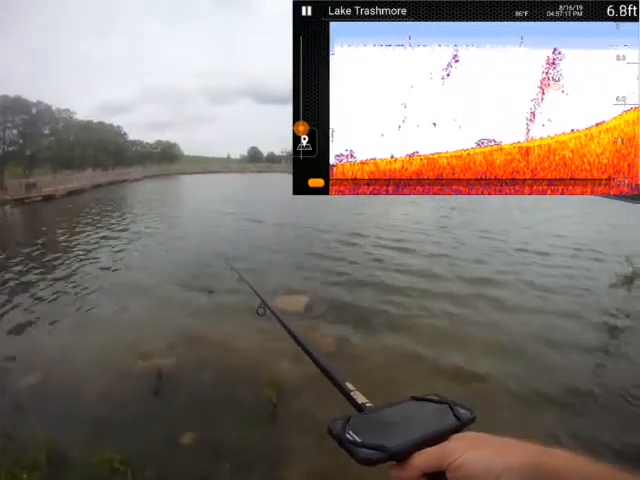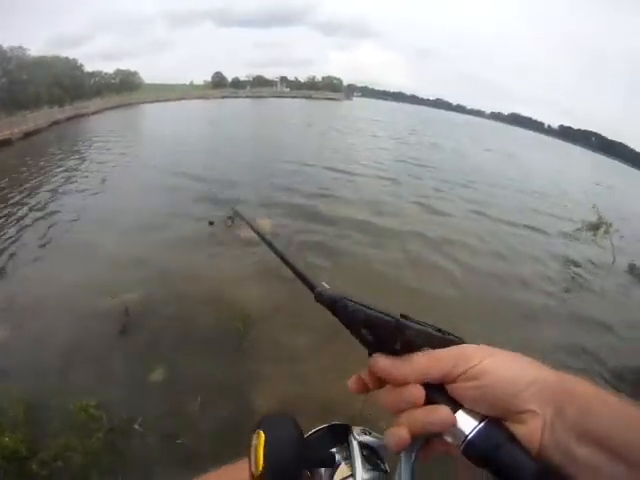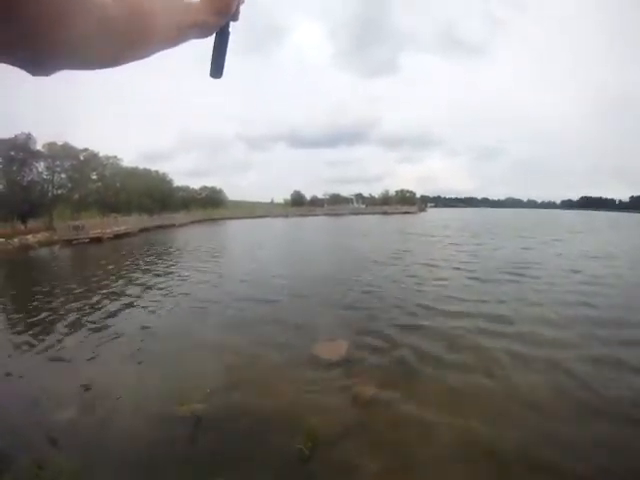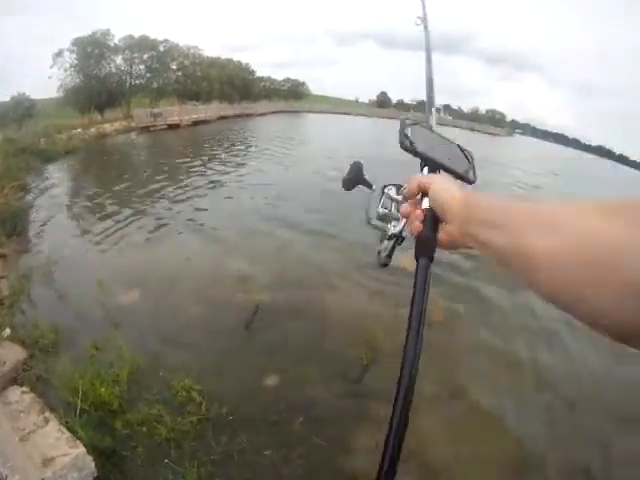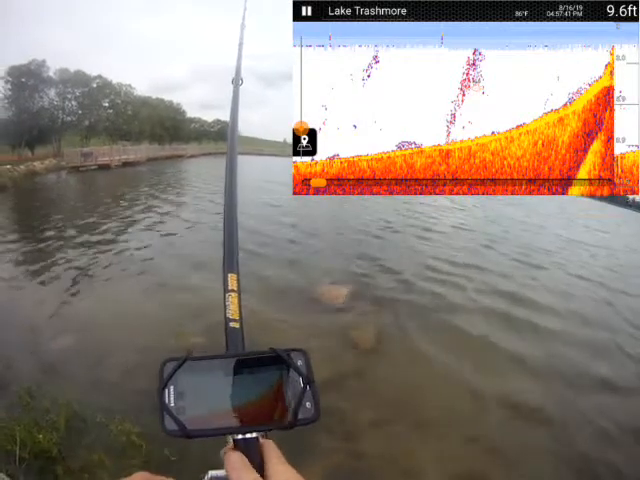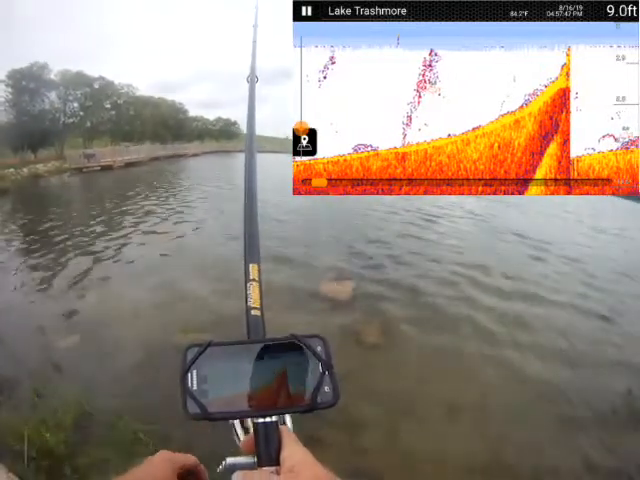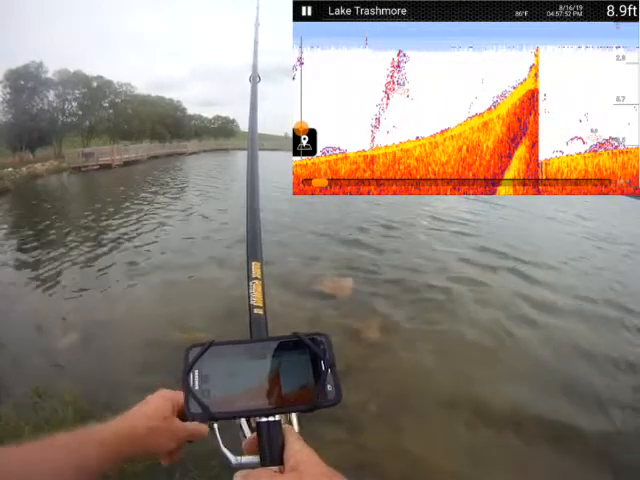All right, let's try another cast. Line up to that. Get a good whack. All right. There's another cast, and as you can see, the phone is... Okay, it found a big fish over there. I'm kind of close to a dock.